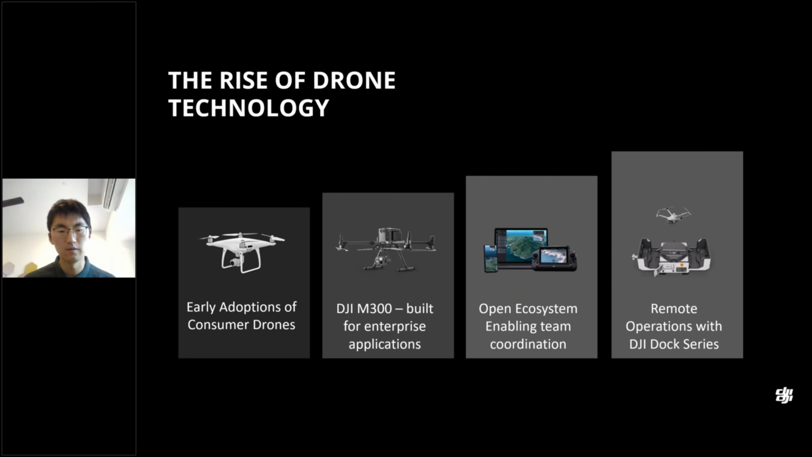After that, we have the open ecosystem. Two years ago, we had the FlyHub 2, which is a cloud-based cooperative platform that can synchronize information between the drone and the command center. So the drone is not just standalone equipment, but becomes an interactive system together with the FlyHub 2, the DJI drones, and the officers in the office. We can also enable DJI drones with the open cloud API and the MSDK for third parties.